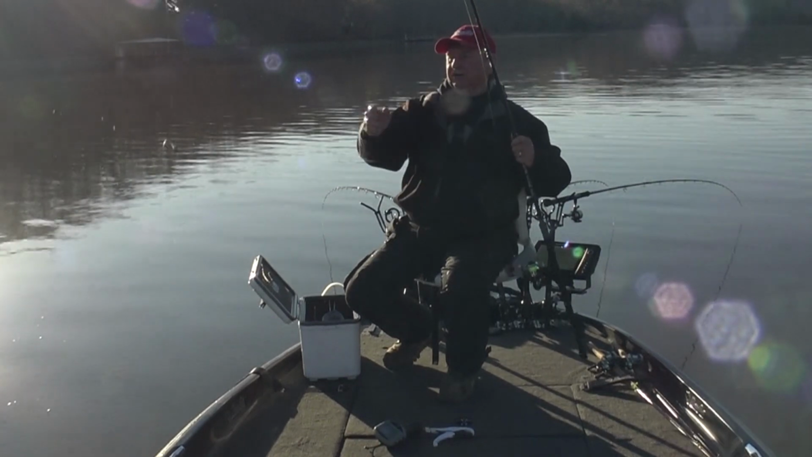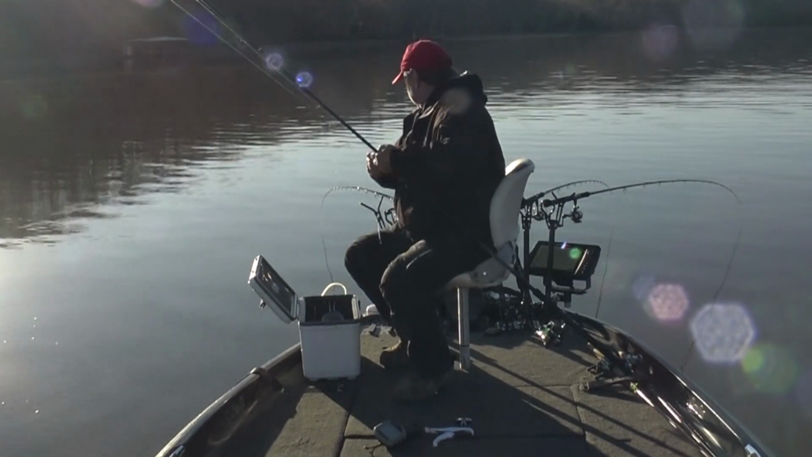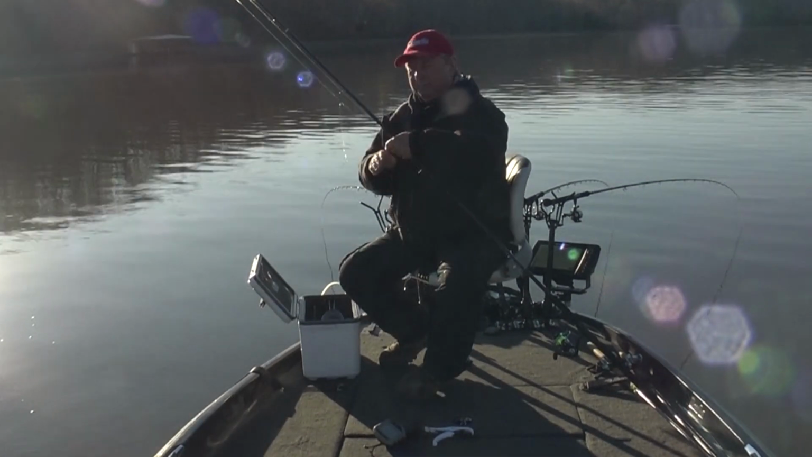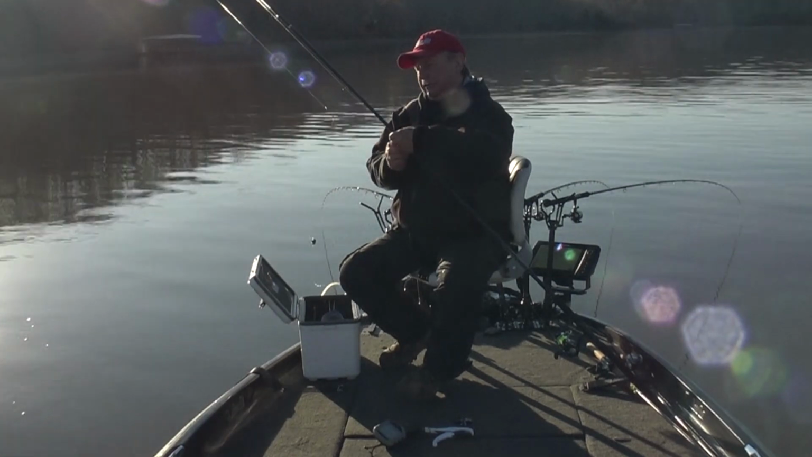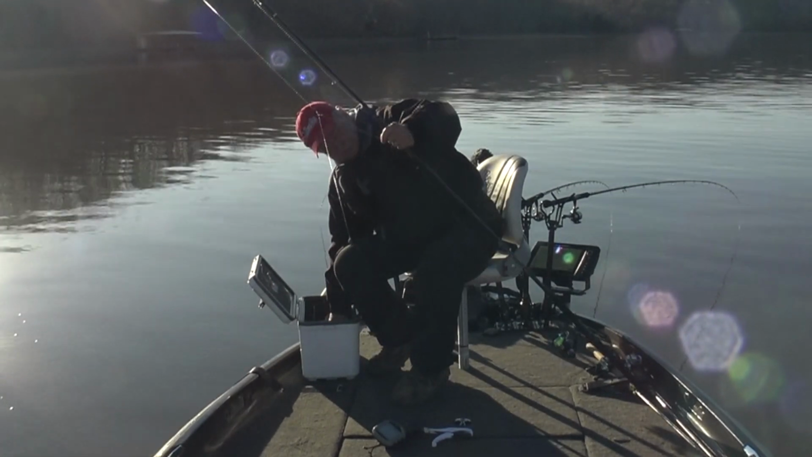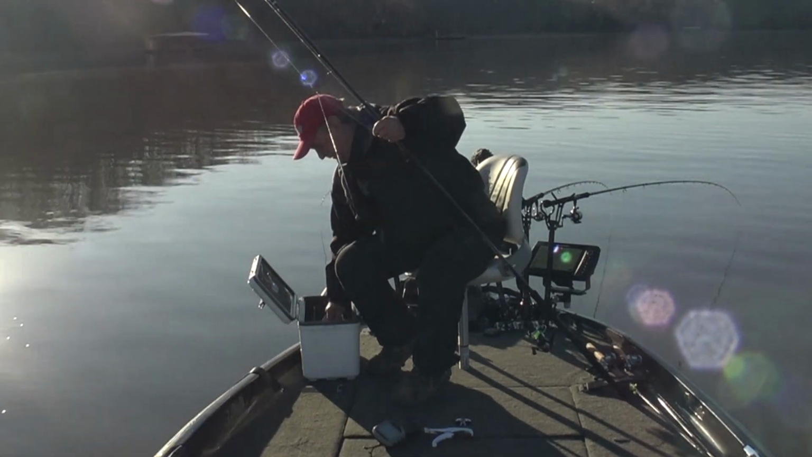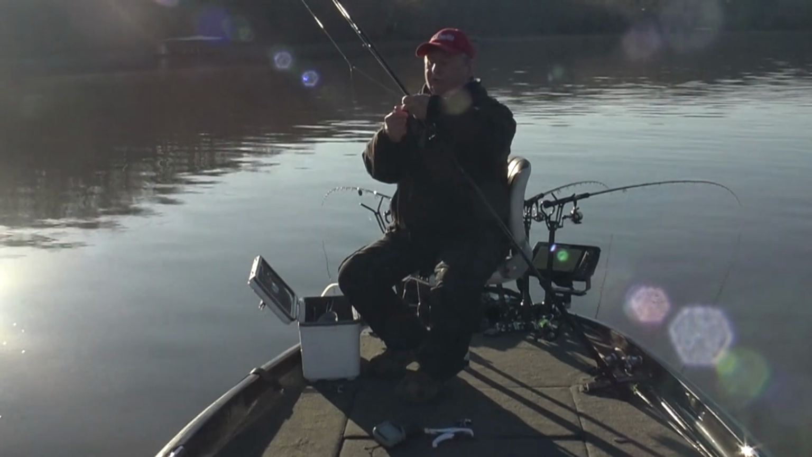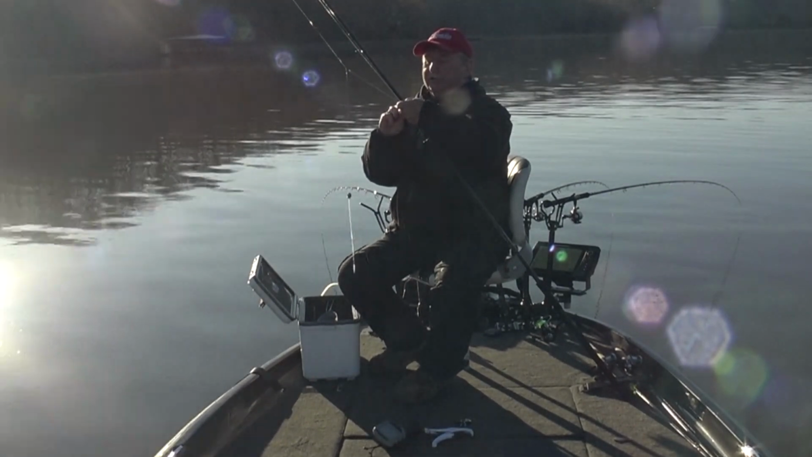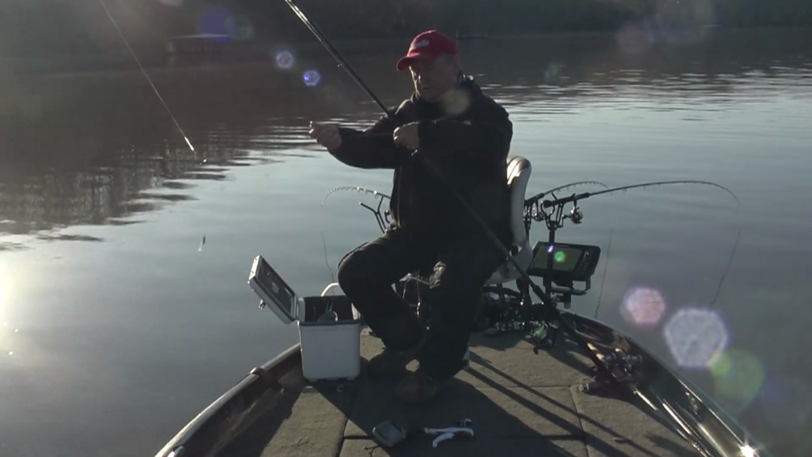Like I said, I'm just running a double Captain Coleman style minnow rig, double minnow rig that I tie myself with a 1 ounce weight on these rigs. I've got 10-pound Vicious high-vis line on the reel, 8-pound clear line on my rigs. I did a video on how I tie those. See if we can catch another one.